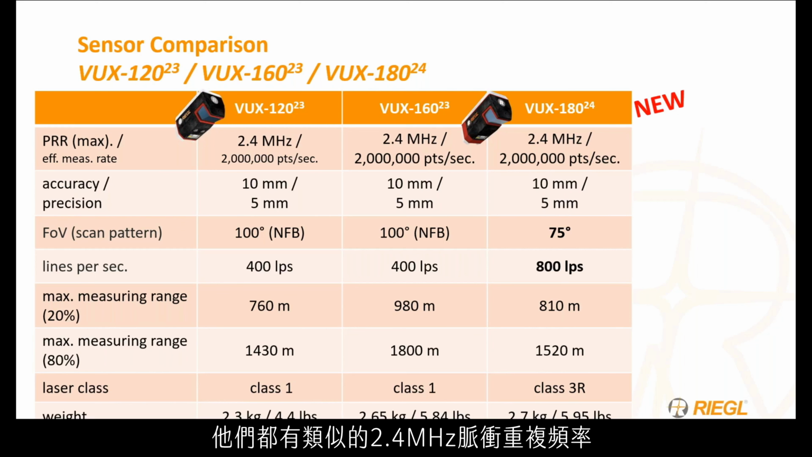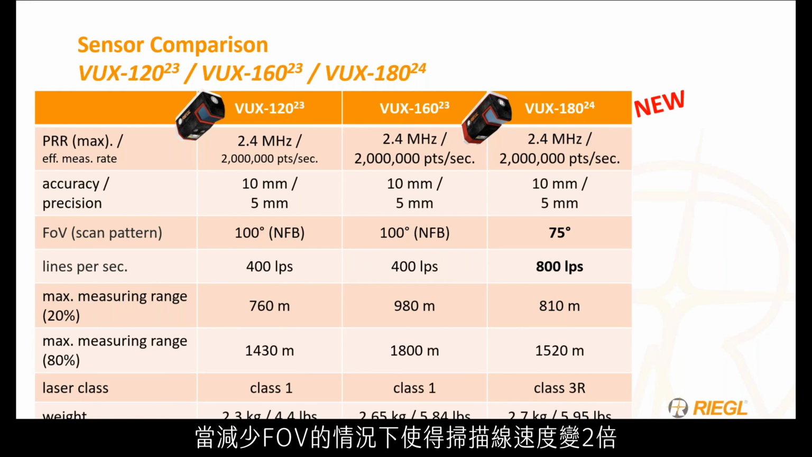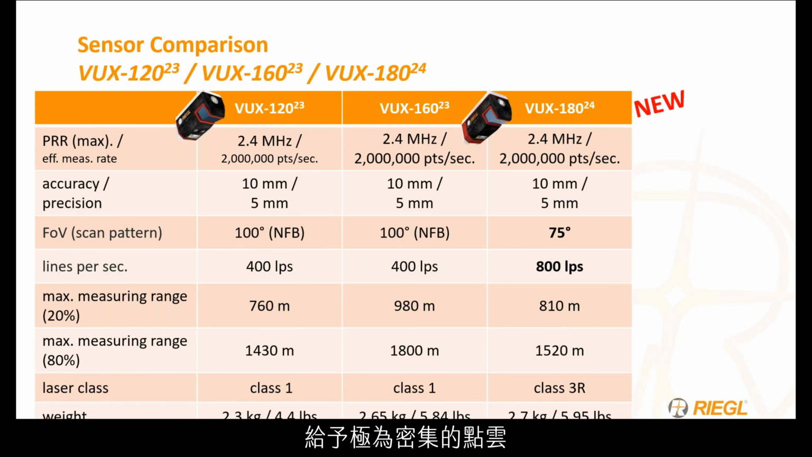For the sensor comparisons, the VUX 120-23, the VUX 160-23, and the VUX 180-24 all have a similar 2.4 megahertz of PRR and 2 million points per second, similar accuracies with 10 millimeters and 5 millimeters of precision. The main differences you'll see here are the FOV being 75 degrees for the VUX 180-24. However, with that, as stated, it is a 800 line per second scanner versus 400. While you are decreasing the field of view, you are getting double the line speed, giving an extremely dense point cloud that you can scan very quickly.